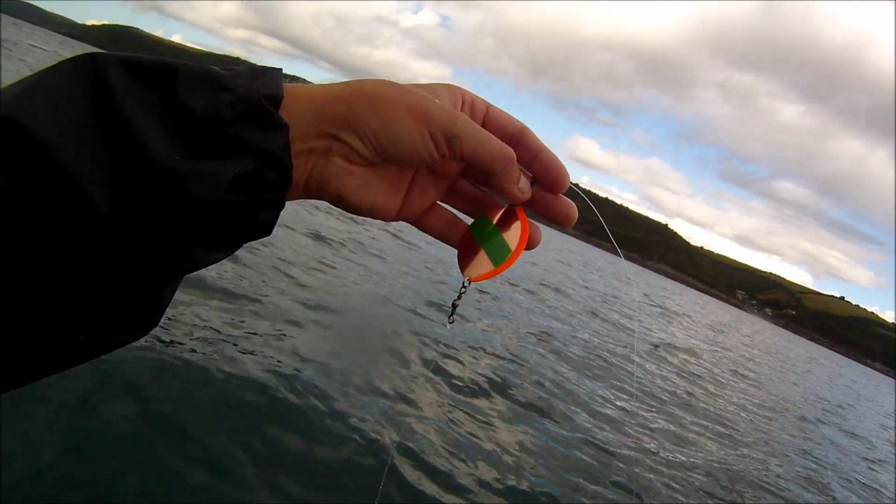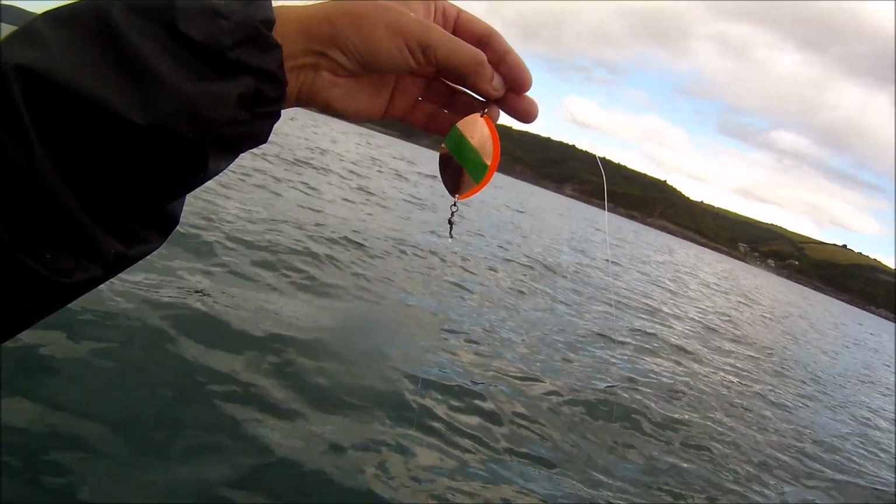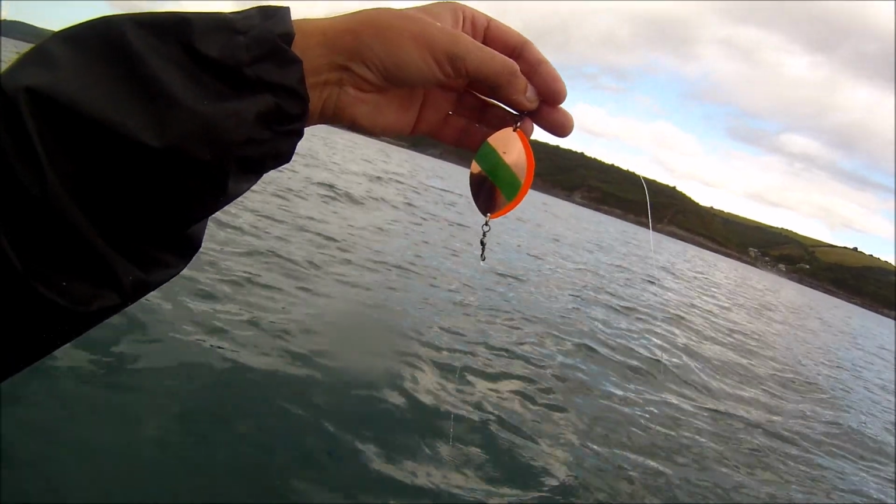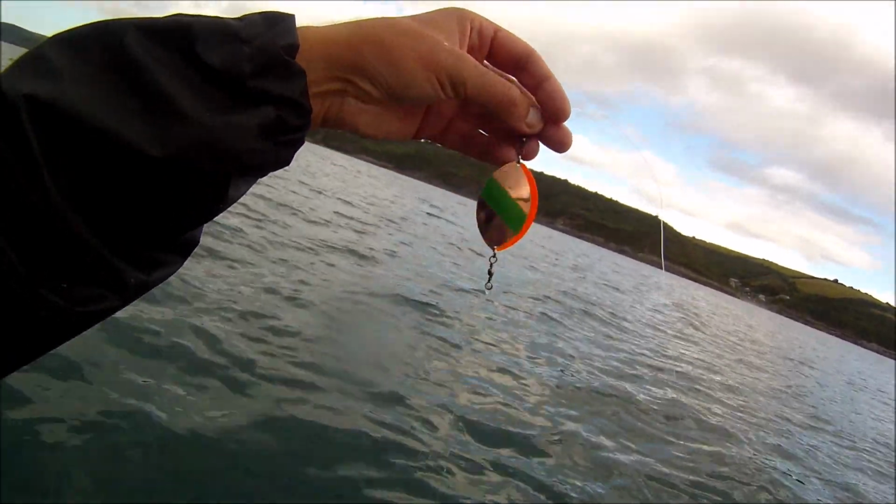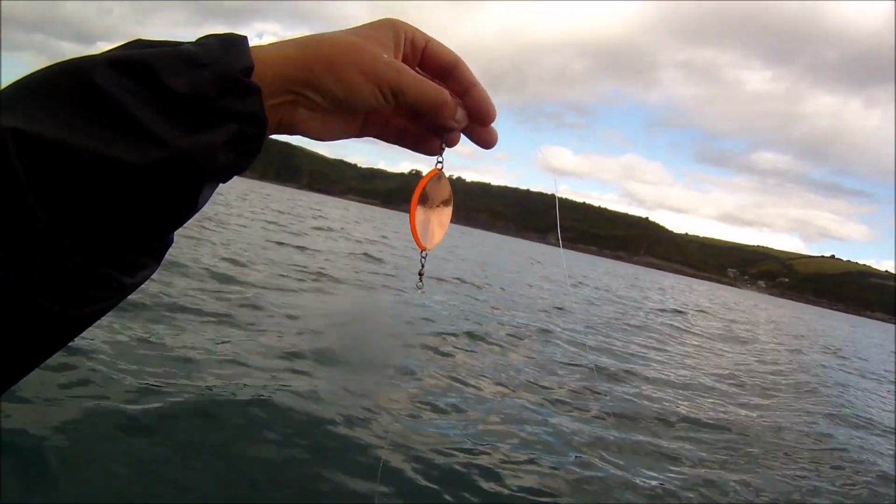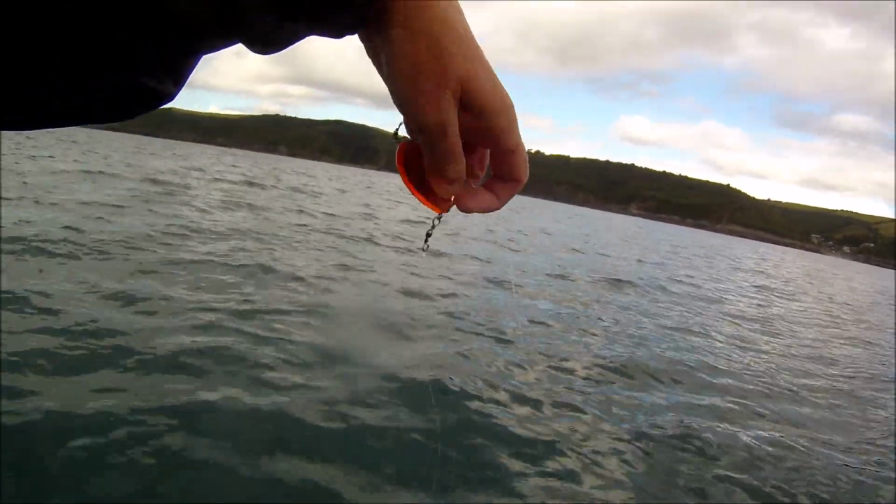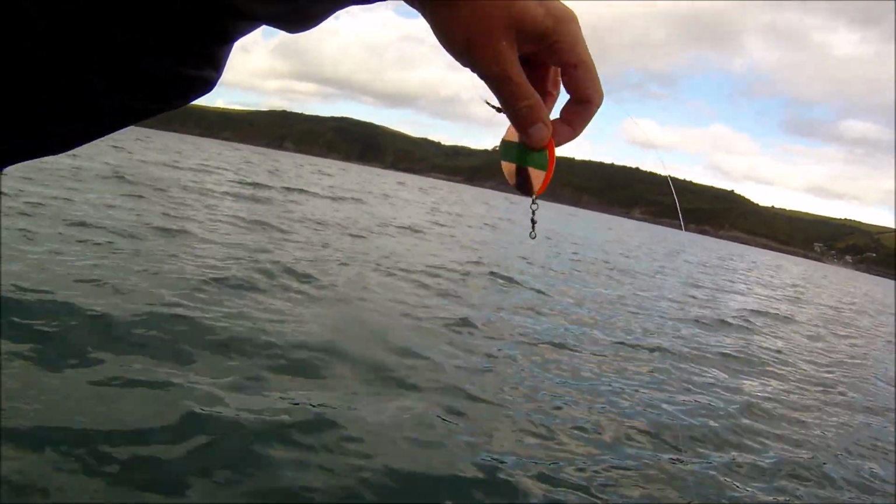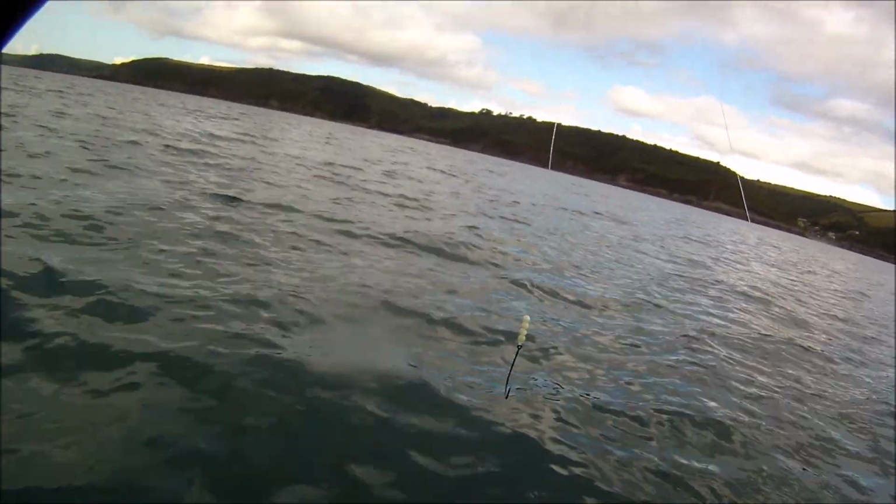And what I'm going to do when I start the drift, just lower this down to the bottom and then let out a lot of line so it's well away from the kayak. And of course this will get dragged along the bottom, and the lead will kick up the sand as it's dragged along the bottom, and the spoon will just flutter in the tide. And as I said, hopefully we can pick up a turbot.